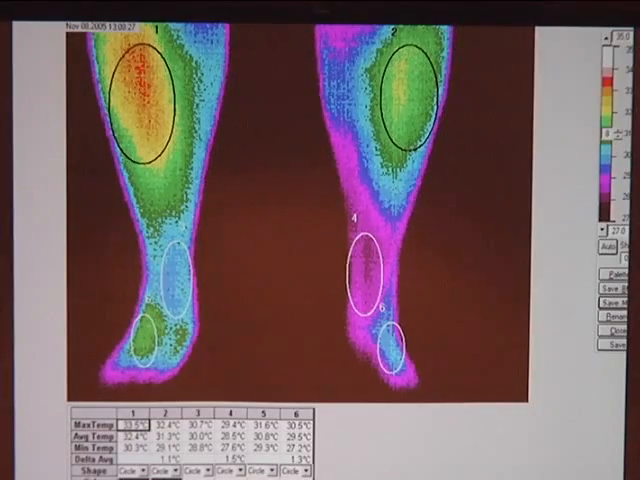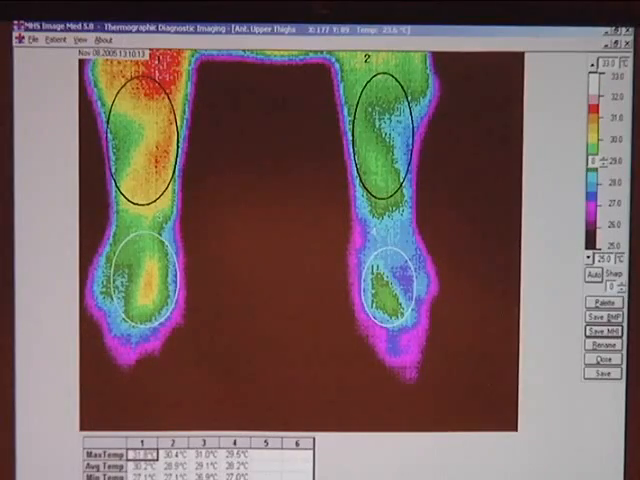Now, this opens up a wonderful possibility for me, and it's two possibilities. One is diagnostic, and the other is real world. Because I'm not sure that I really live in the real world, but I like to think that I do. In the real world, imagine, if you will, if I take this patient who presents with this, and I say to this patient, you know what, I'm going to give you, and I don't do this, a lumbar sympathetic block.